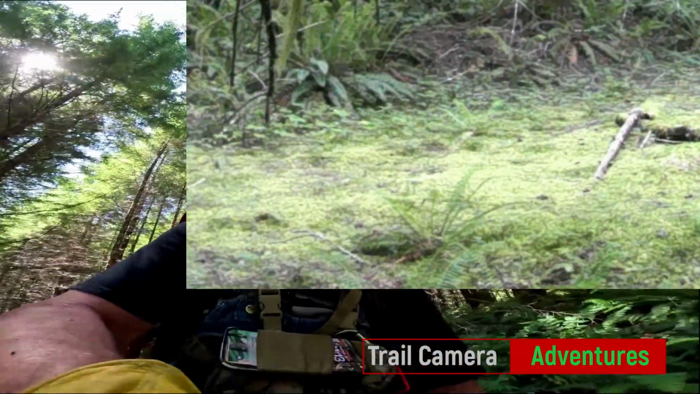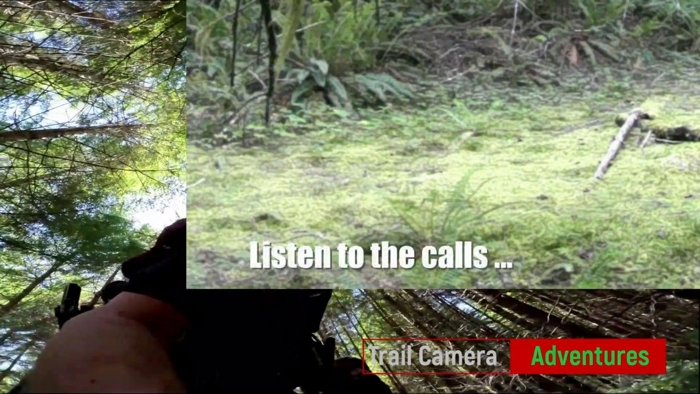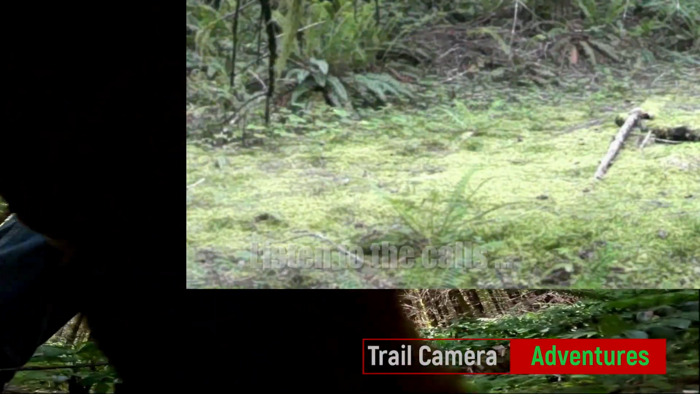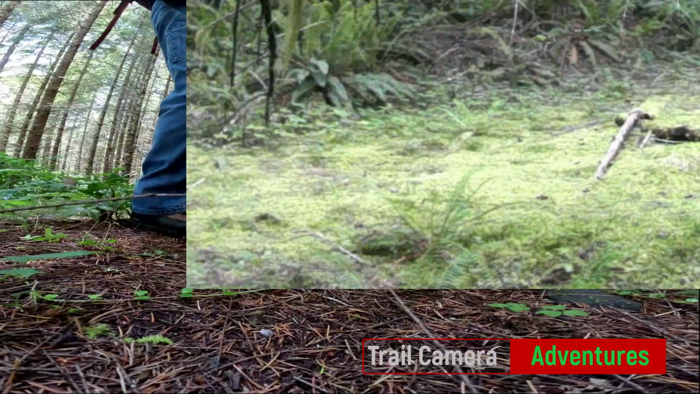Okay, I'm gonna try to get you a hound level view of dog working. Can we do that? Let's go back here. Let's try it if we can.